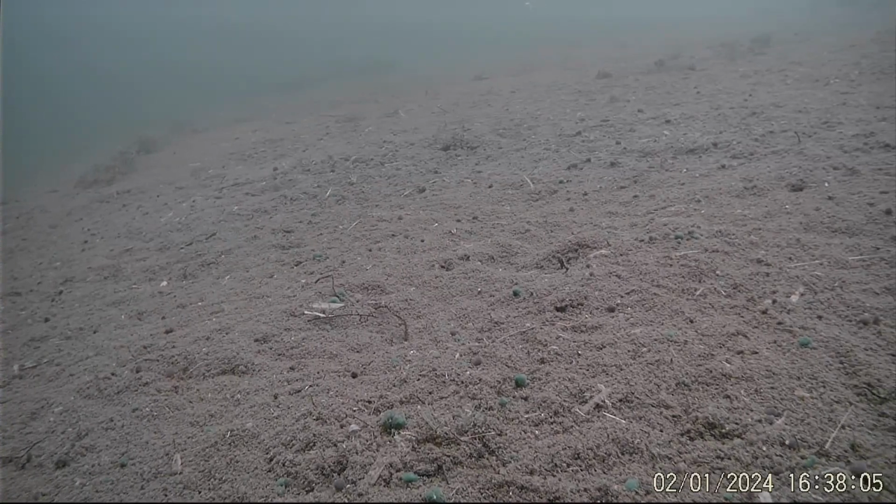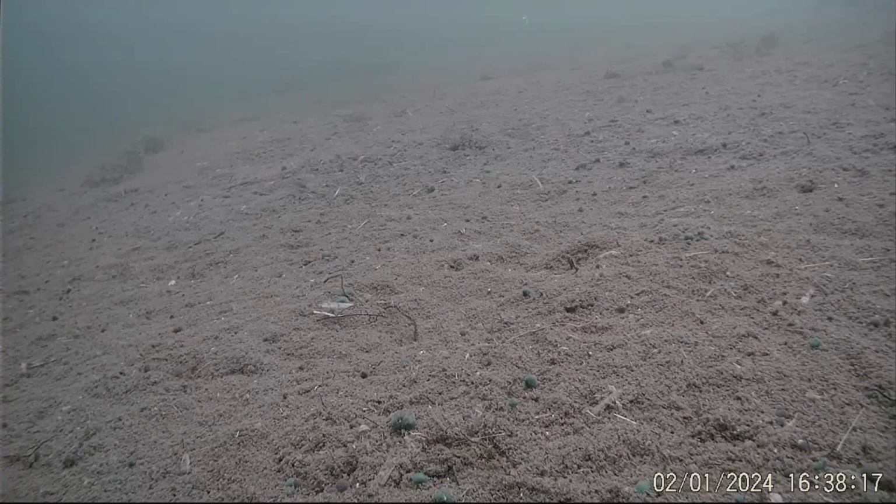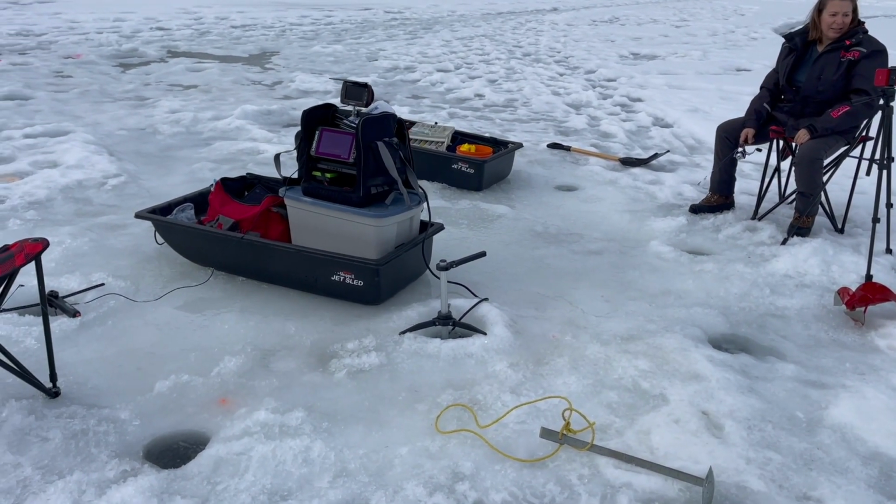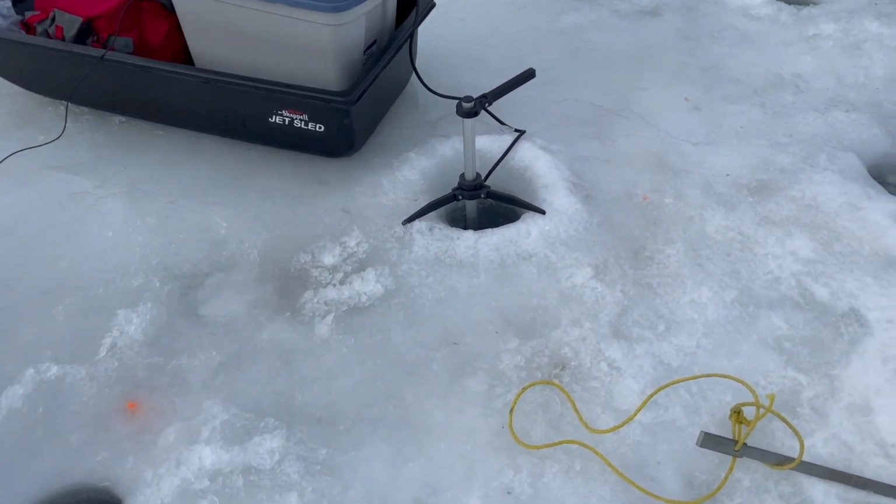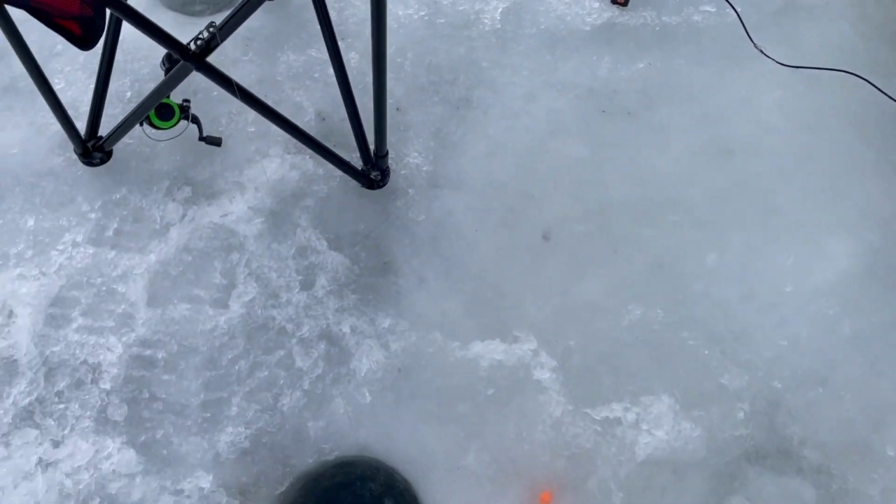Here we go. Okay, this is a different spot. Yep. It's kind of interesting to see what's at the bottom. You can tell pretty quick if there's going to be much in the way of fish. Okay, we're not seeing any fish, but the Lowrance app works perfect. There's my active target, my Markham camera, and I got my fish line here.